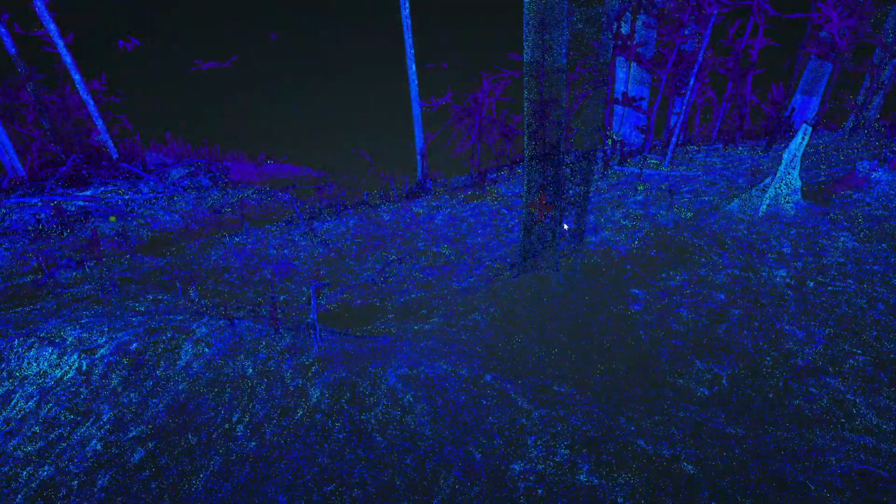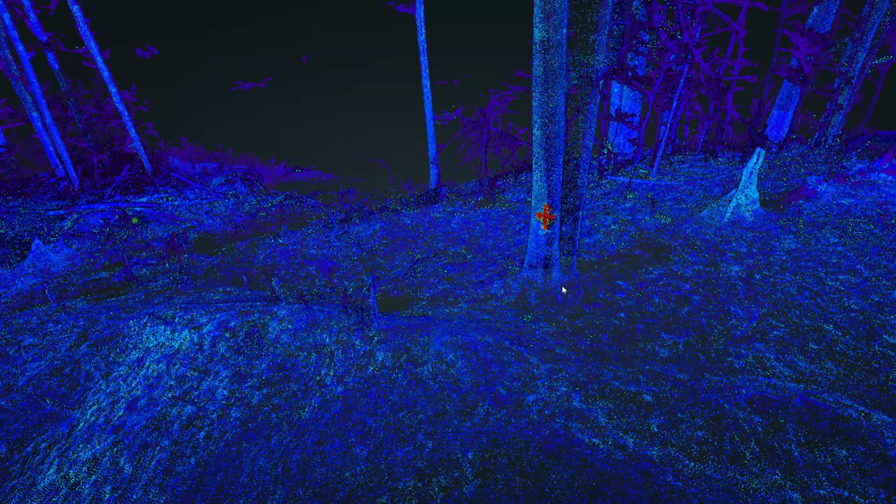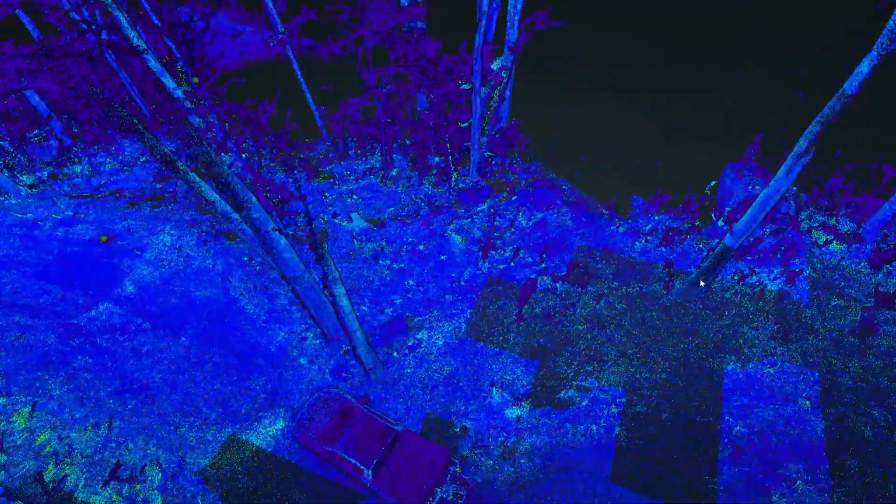And you can see right here, this is our reflective tape that we put on. That came out really well. So that was a test. Next time we'll take the robot out and we'll shoot that in and put an actual point where that reflective tape is. You can see it over here as well. It looks really nice.